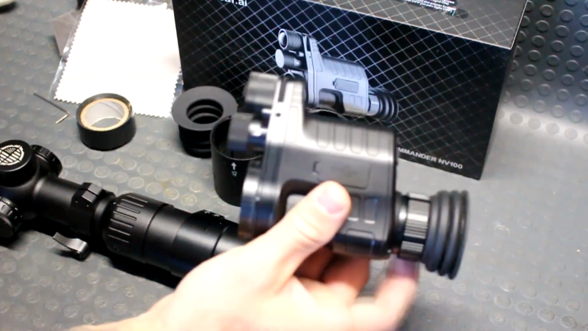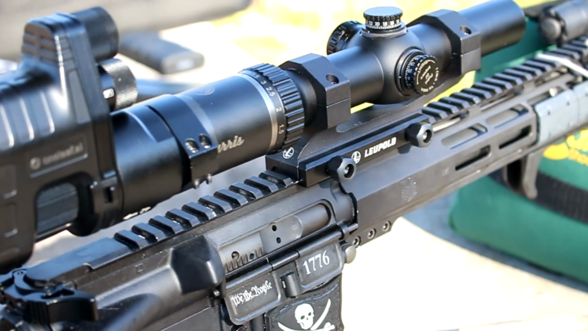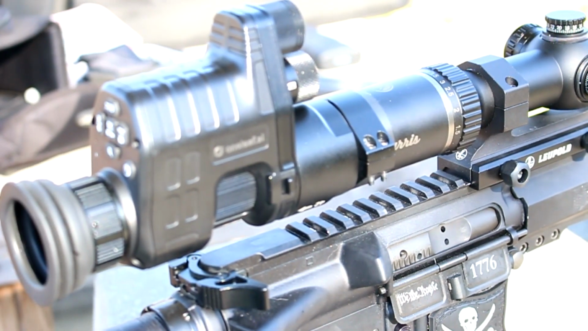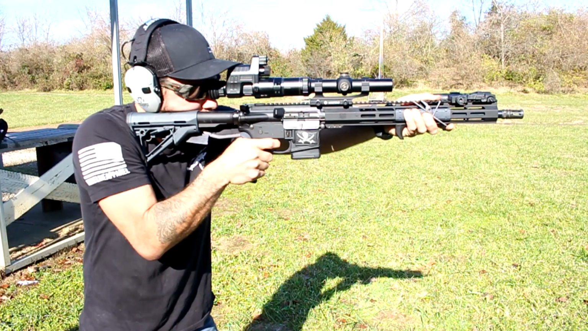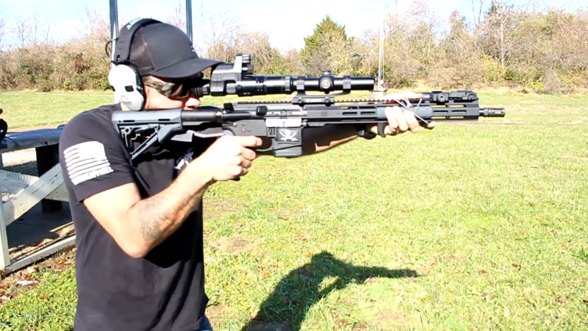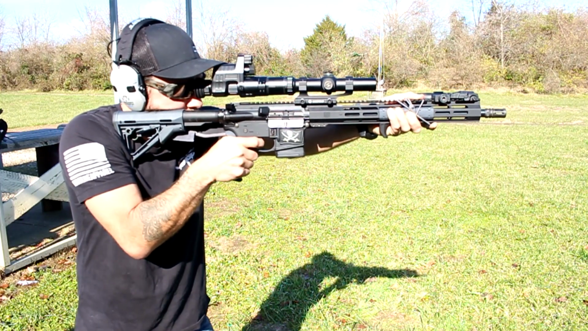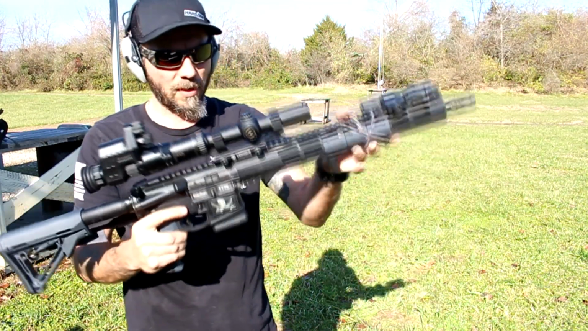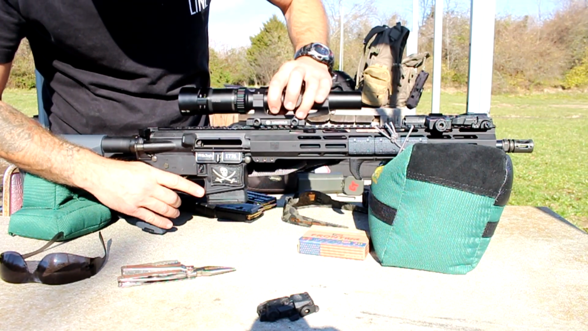However, where this does excel is on, say, an AR platform in which you can relocate your scope all the way forward to negate that extra material that you have on the back end of your stock, which is where this idea will excel, is with those hunters or people wanting to use night vision on their AR platform, because that is about the only way I can think of, and I can't quite think of a lot of rifles that have a flat top on the top just like that that will allow you to move this rifle scope all the way forward.